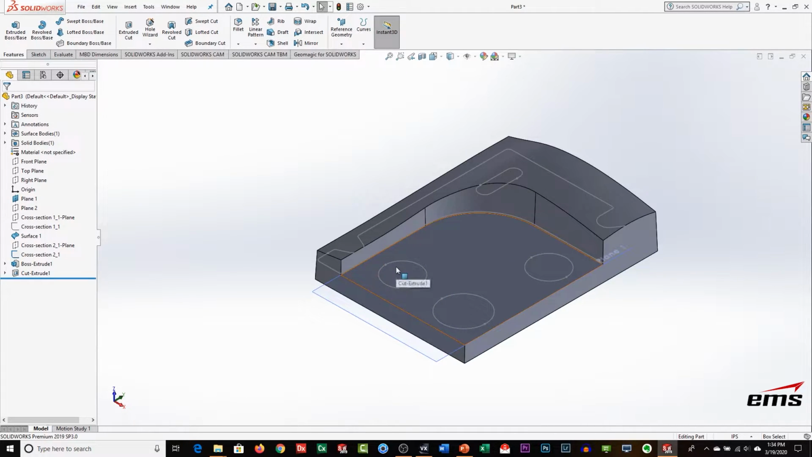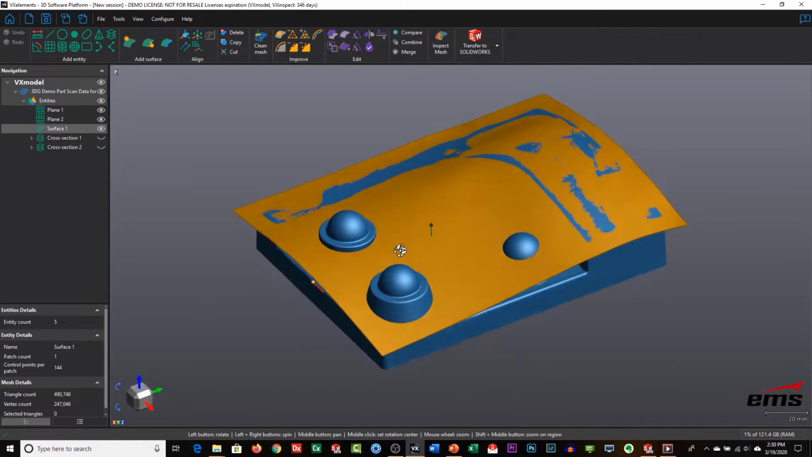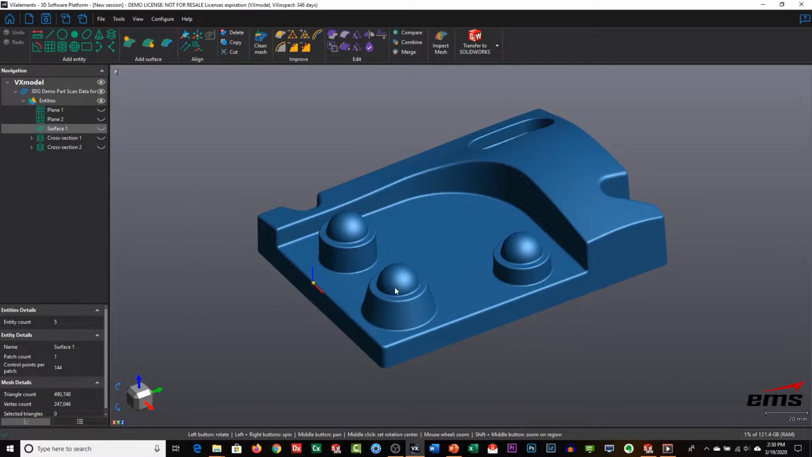Next, let's show what you might do with some primitive objects, some primitive surface or solid objects. Okay, so we're back now in VX Model, and we want to continue on. So let's go ahead and hide the surface and those two planes for right now. And let's take a look at this geometry here. So we're going to do this geometry a little bit different because these are more prismatic shapes, cones, cylinders, spheres, things like that. So what we're going to do is extract that information as primitive geometry